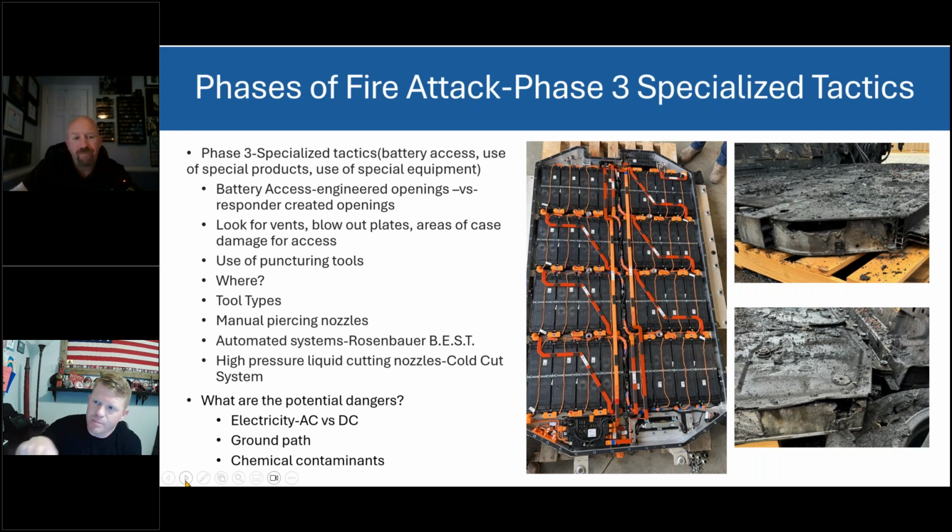True. That's the same thing with the piercing nozzles and this mechanical approach. We've got to get the solution there. And then the chemical contaminants, you need to mitigate these. You have to deal with it. It's very acidic. It can hurt you. It can damage your protective clothing. Decontamination, there's a lot of conversation about that. But the specialized tactics, to say that we can't go down this path, it's a bad idea. Everybody says you can't do it. I'm working with two vehicle manufacturers to do it.